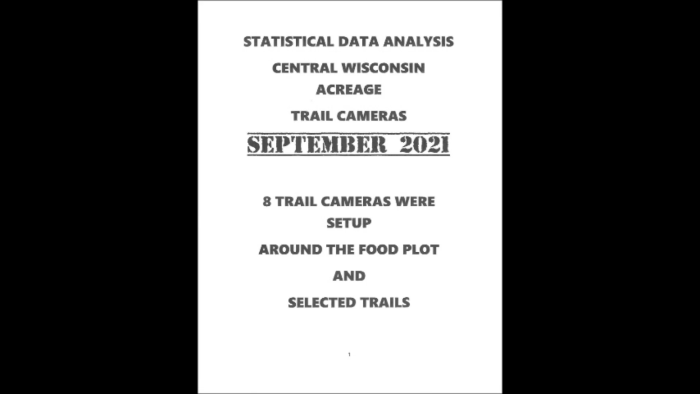Now here's a peek into my note-taking while doing the intel review on the 8 trail camera pictures for the month of September. It starts out with a date listing 9/1 through 9/30 and a daily account of the doe, fawn, and buck trail cam photo activity. Also, the general area and time. Then that data breaks down into my time period chart.